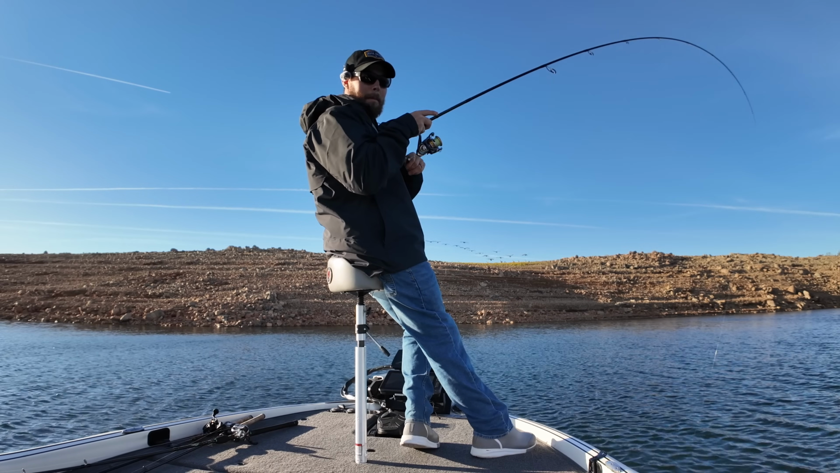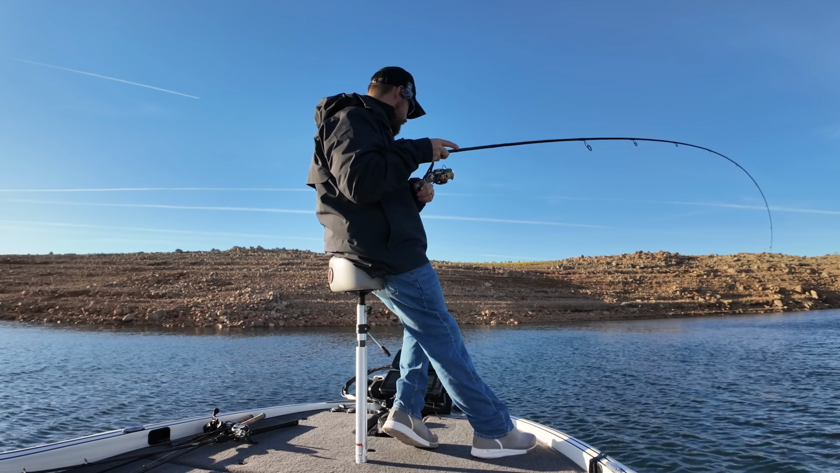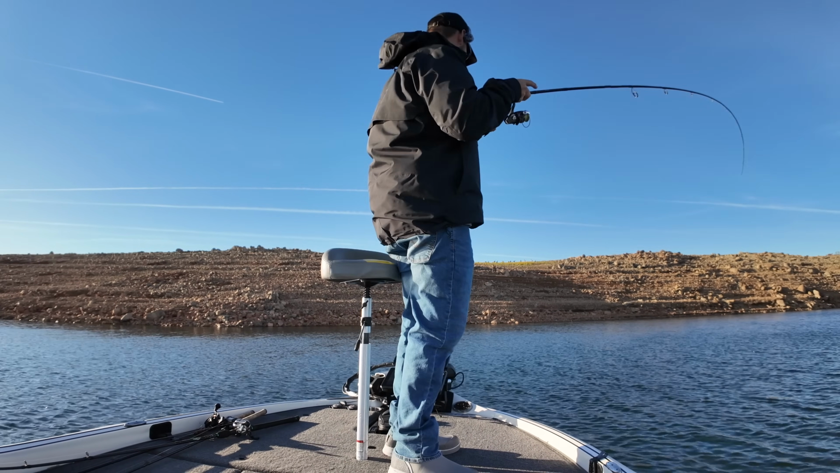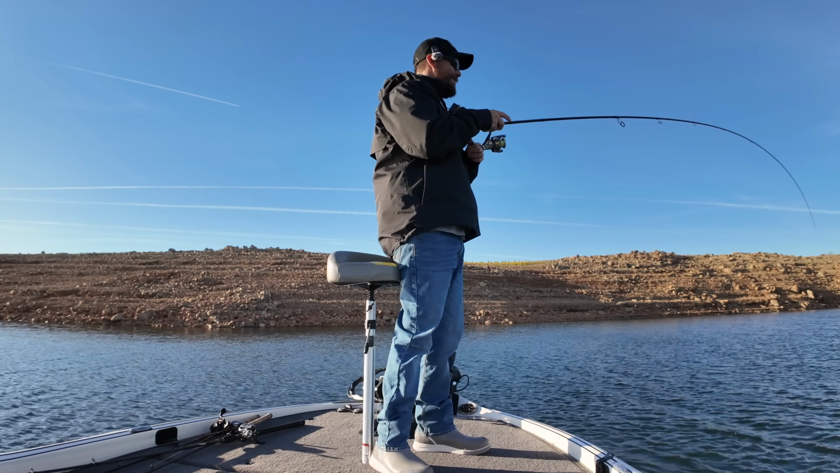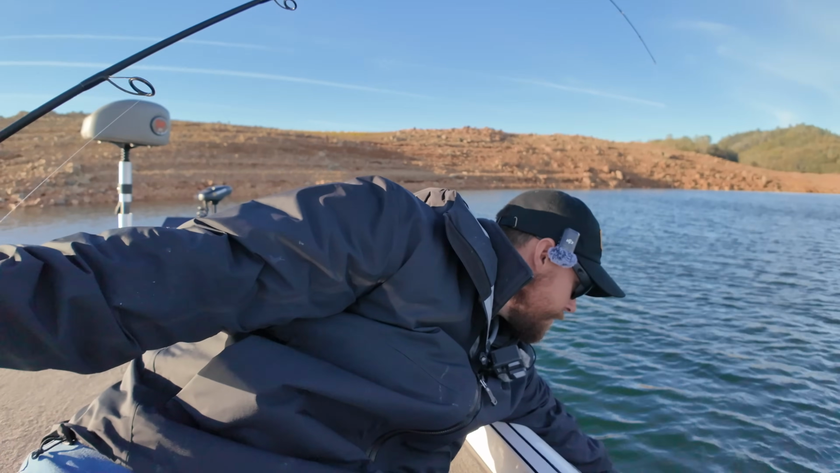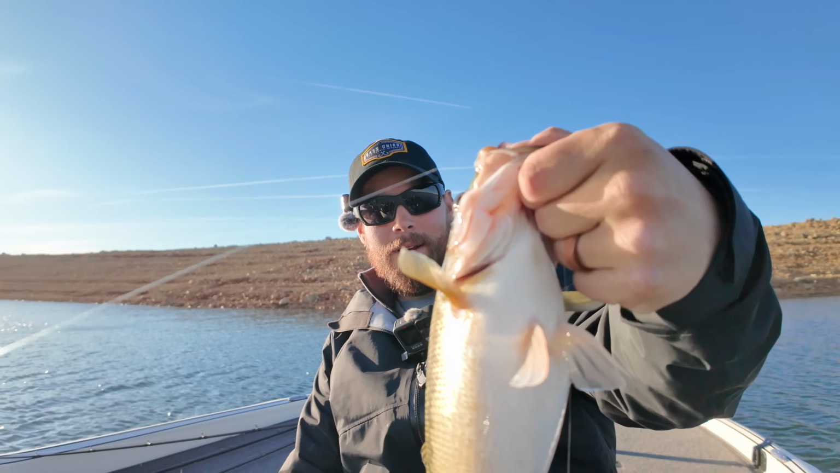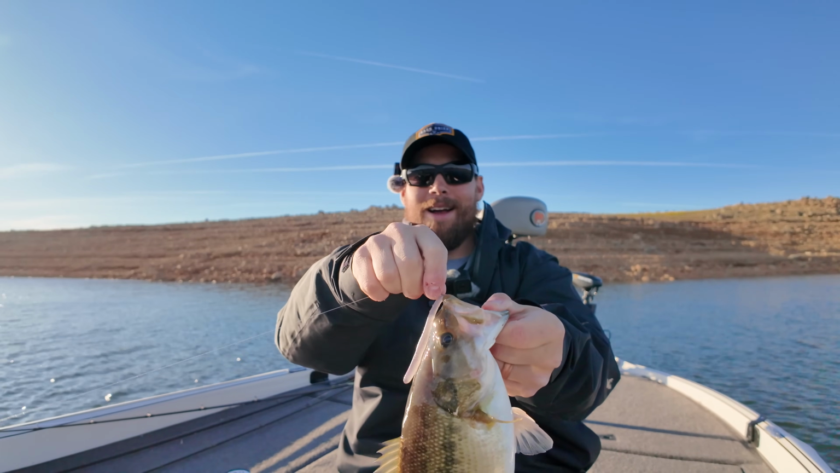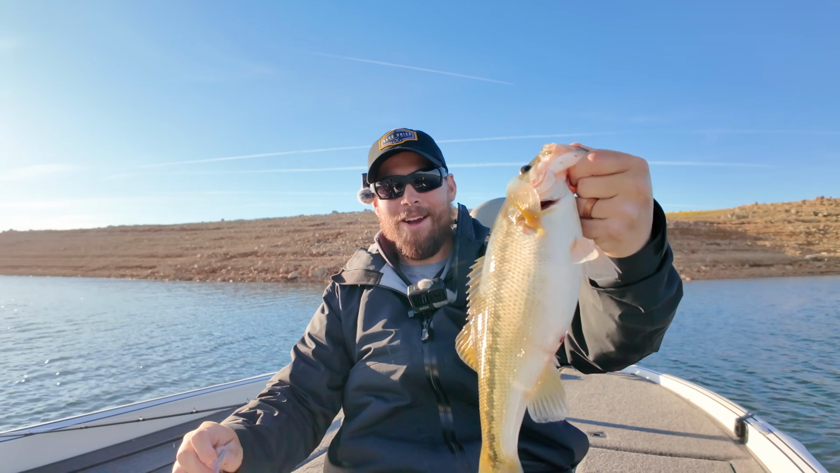Ooh. Better back off the drag a little bit. These darn spinning rods. Ooh, yeah. That's a chungus. Freaking drop shot, man. I tell you what. This is a little chungus, guys. Look at that one. Nice one. Freaking drop shot. When they're just chilling under the boat, it's hard to beat a drop shot.